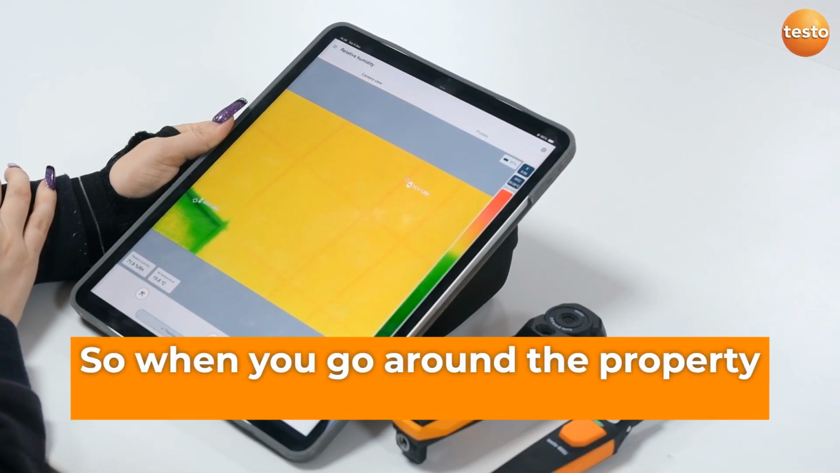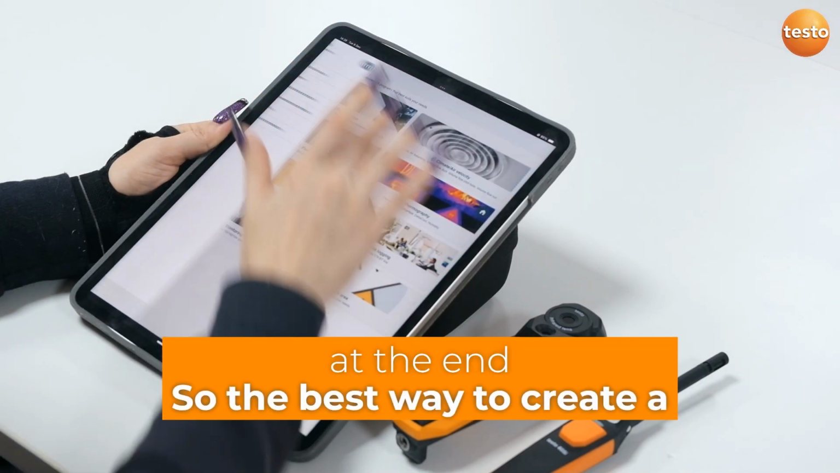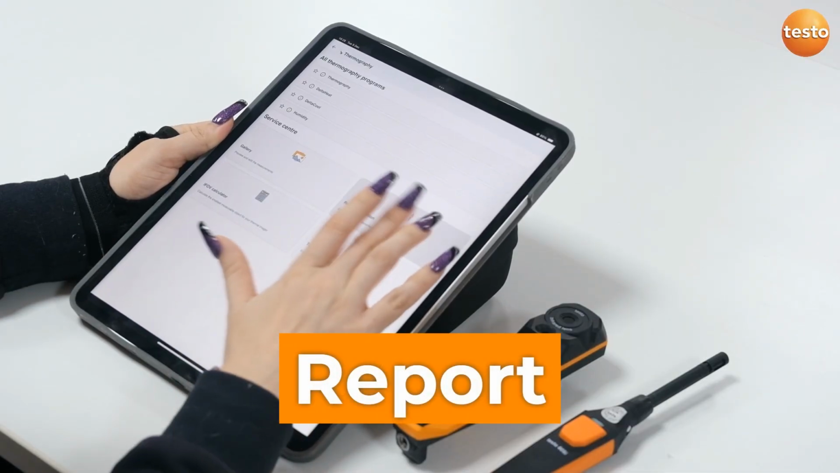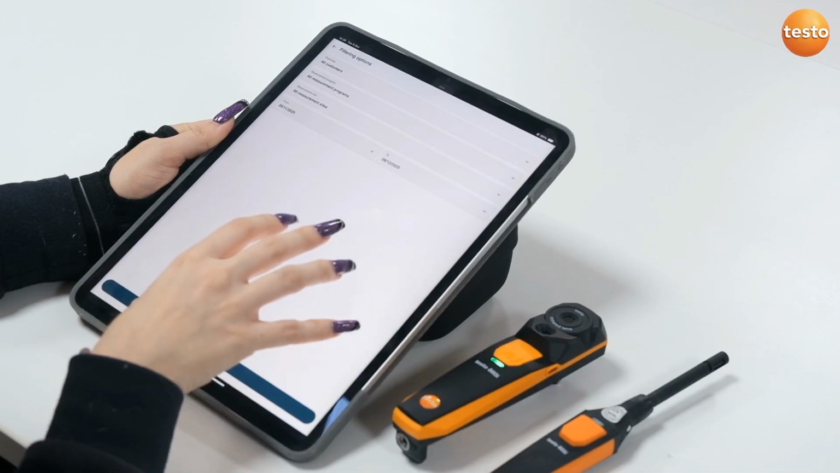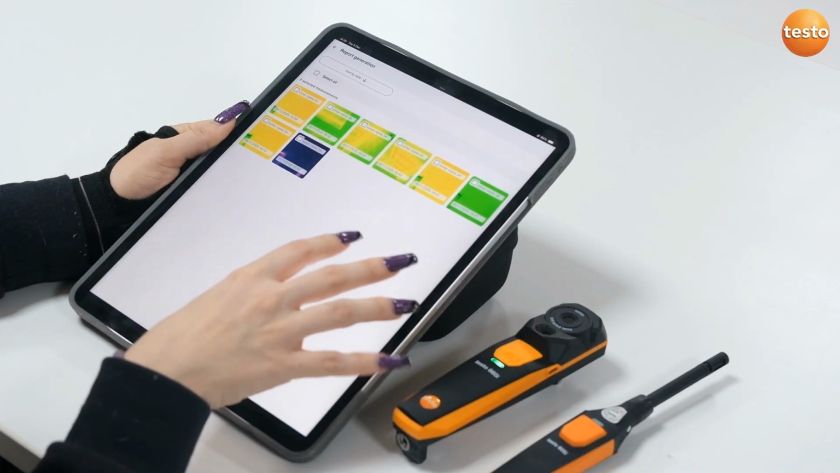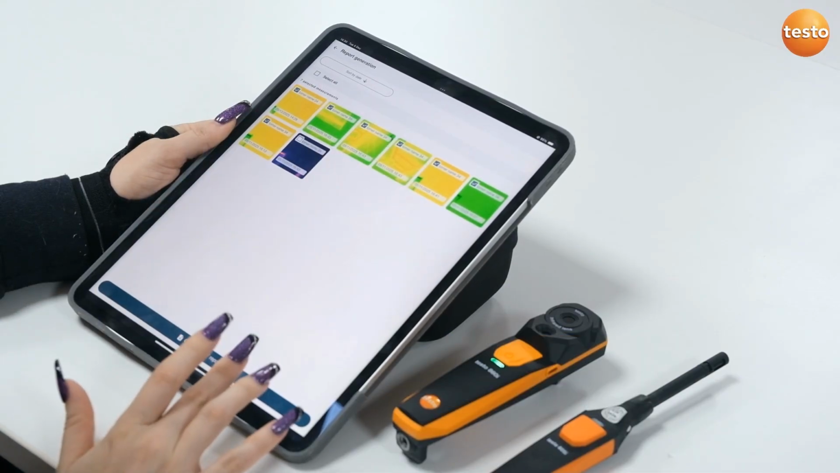So when you go around the property, you would take various different photographs, and then you can create a report at the end. The best way to create a report is when you go onto thermography. If you then go into report generation, you can search by your customers if there's a particular one that you want to find. So in this case, we're going to go into customer 34 and apply, and it will show you all the images taken and saved under that customer.